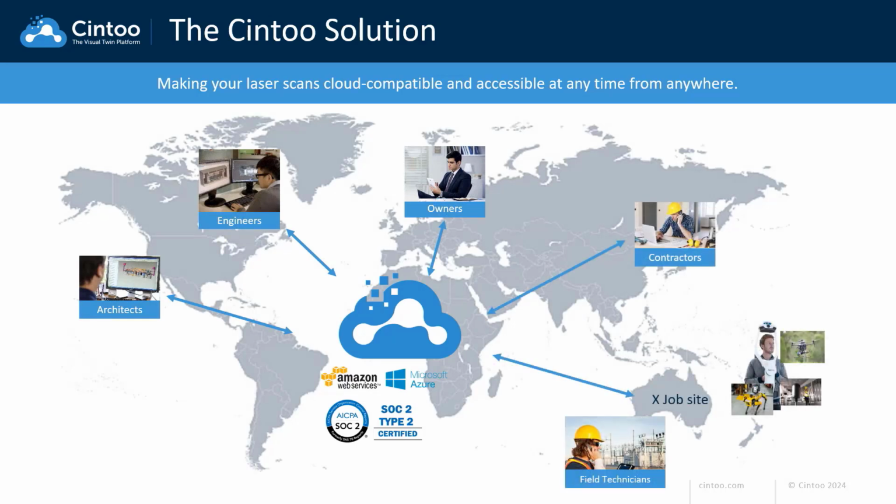This core technology is the foundation of Cintoo, an open, mesh-based SaaS platform for your reality capture, BIM, and CAD data. As a company, we're SOC 2 Type 2 certified, which means we operate at the highest level of cybersecurity standards for SaaS platforms, and we offer the flexibility to host data across various Amazon or Microsoft Azure data centers, depending on the requirements of your organization or your project.